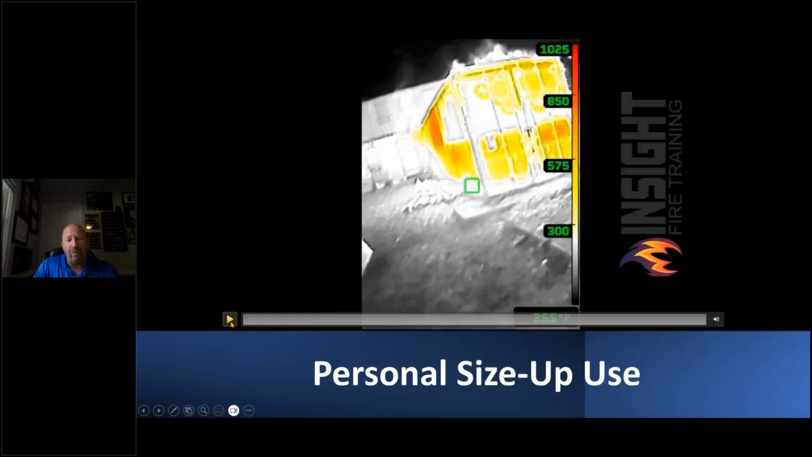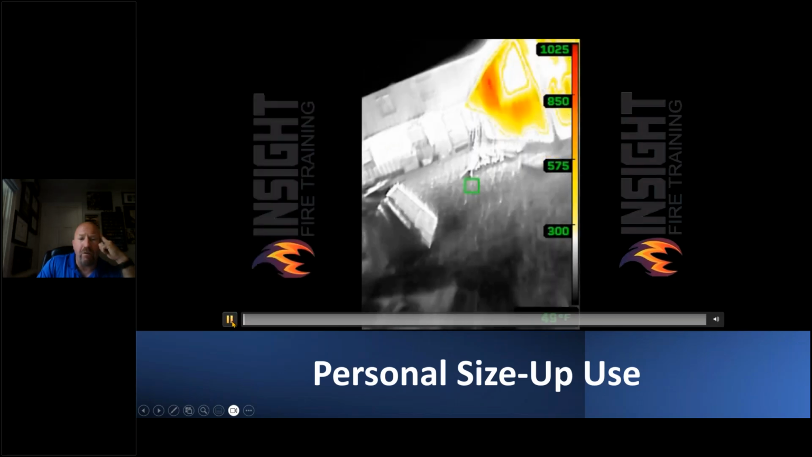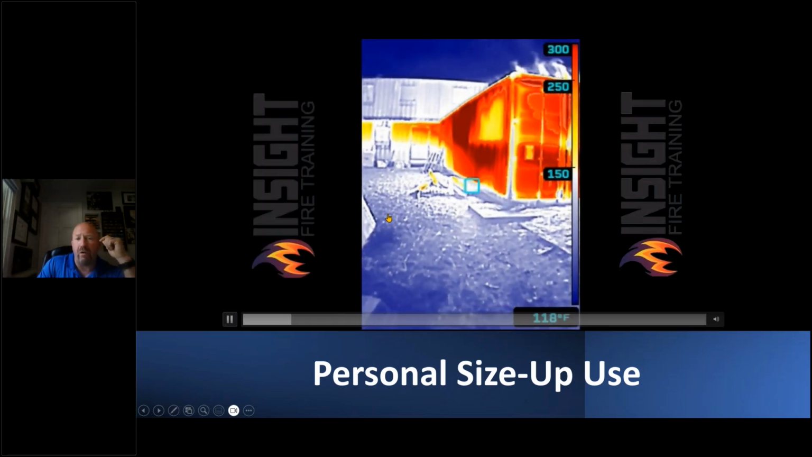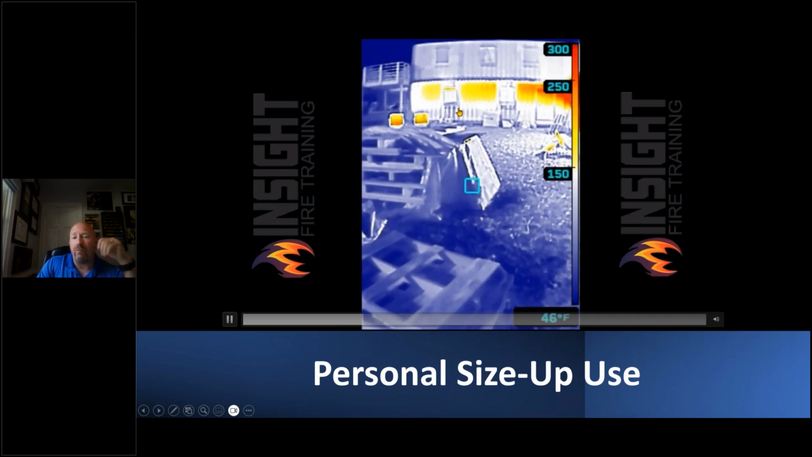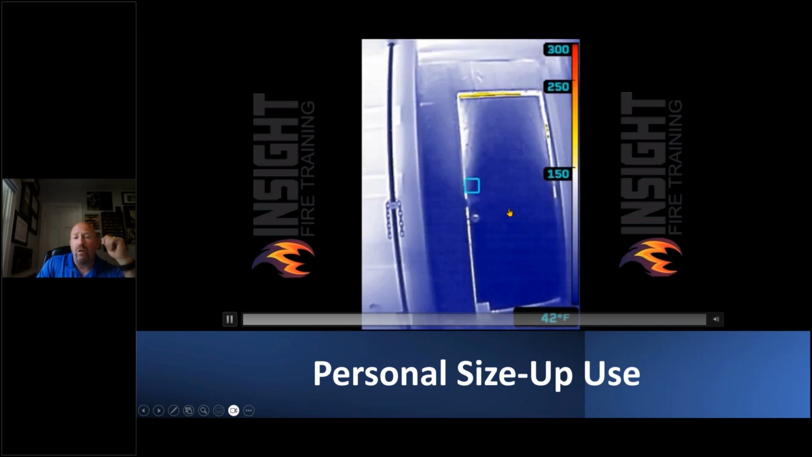Here's an example of a personal size up use. You're on the truck coming off, you and one firefighter, you grab the pre-connect and you're stretching the Minuteman. You come off and you see this. Obviously, that's where a fire is. We switch it to survey mode. Now we see how much heat's moving that way, which tells me if I'm going unburned to burn, or if I'm doing search, I could go greatest thermal threat over there where the red was, or if I'm over here,